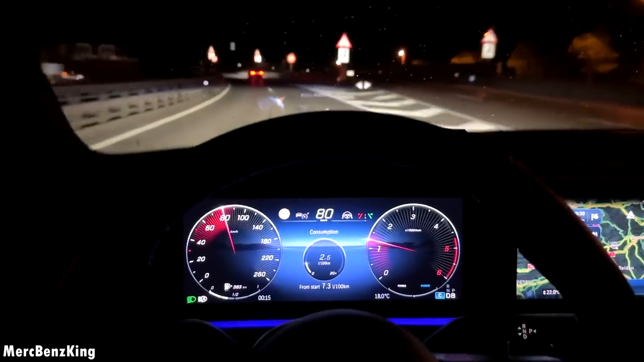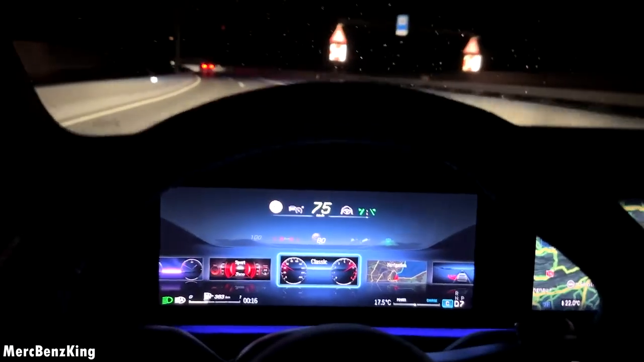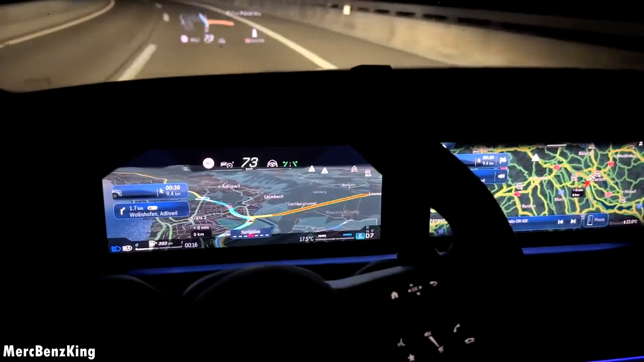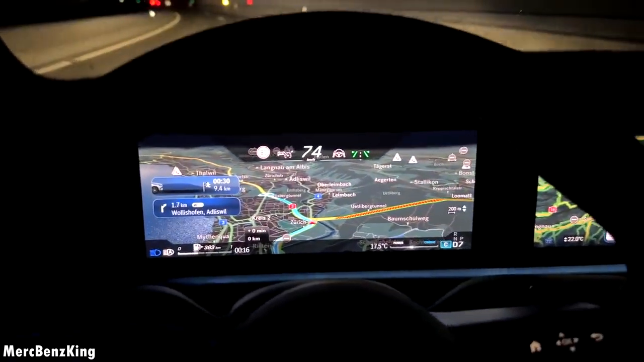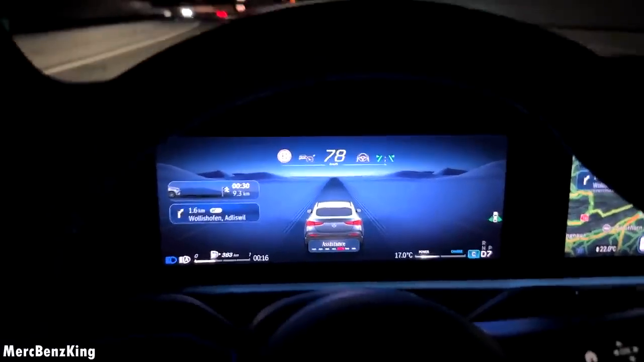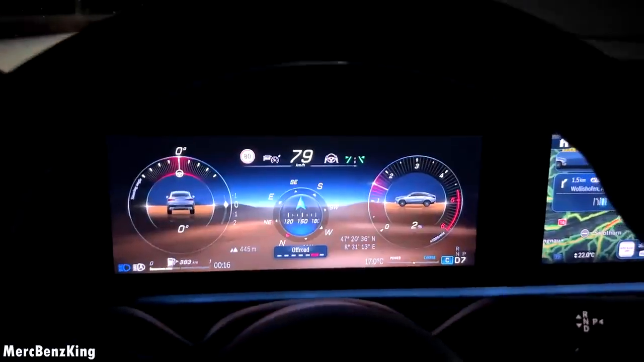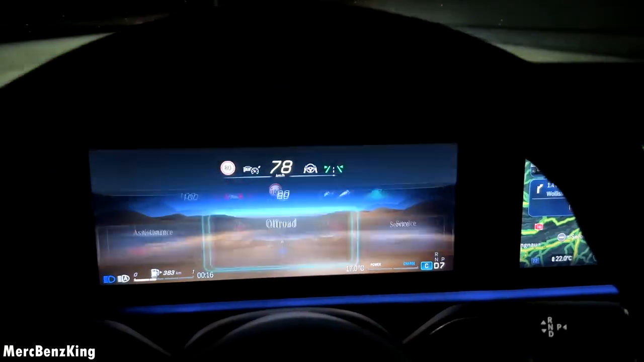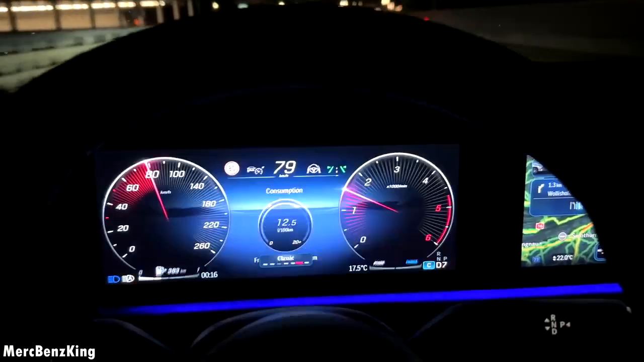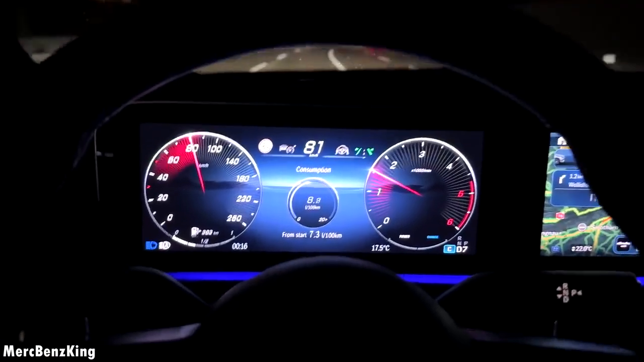You can change the gauges in front of us by pressing the home button and swiping to the left or right. So we also have a full navigation view that you can zoom in and out. We have the assistance that detects any vehicles around you. We have the off-road view. Of course, sportive view. But let's go back to classic, as this is one of my favorites with clear visibility on speed and RPM.